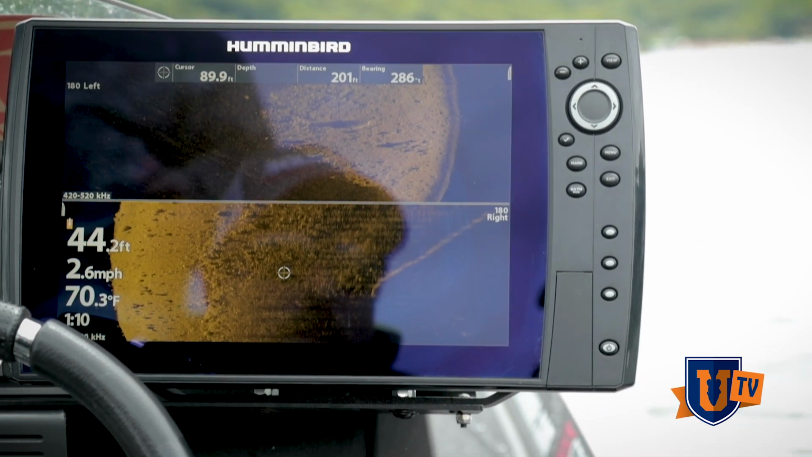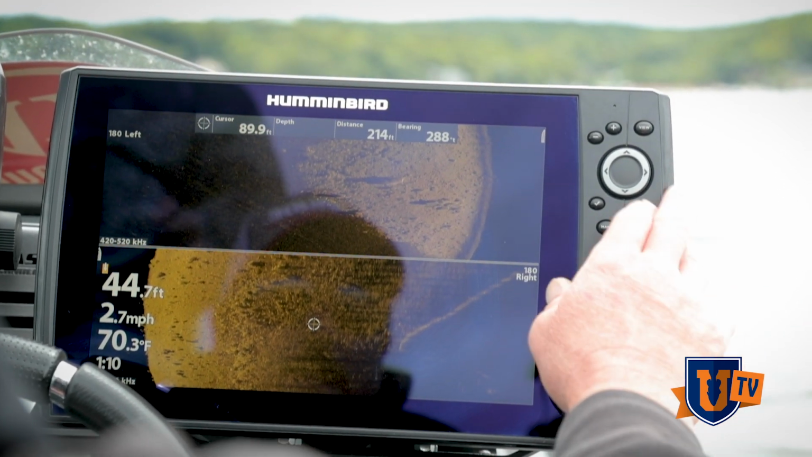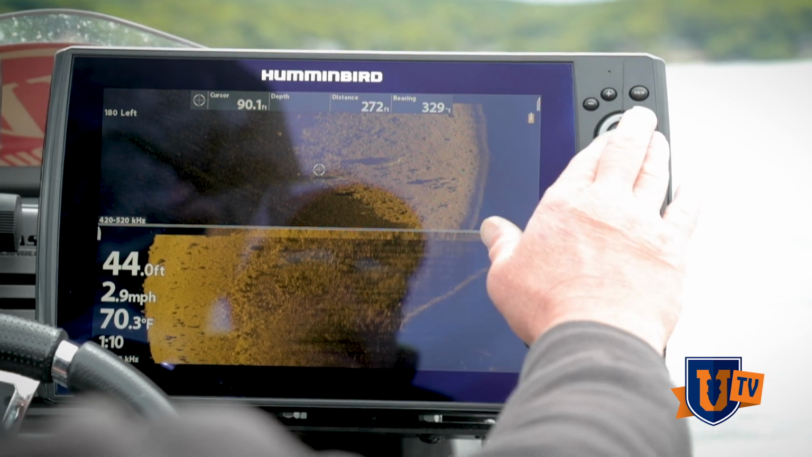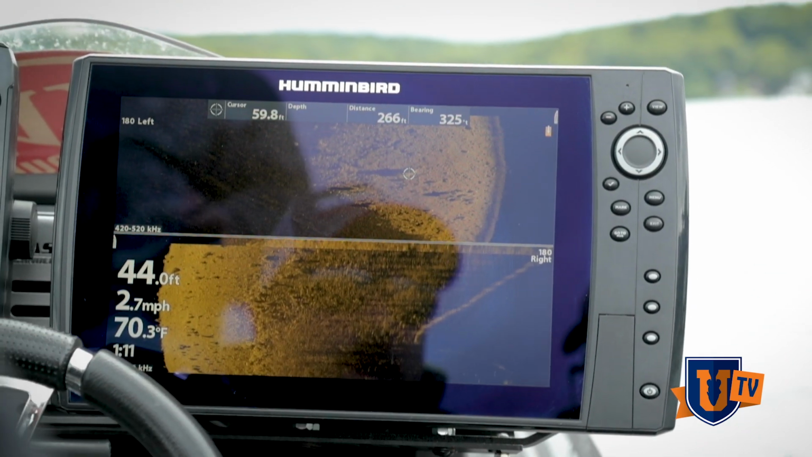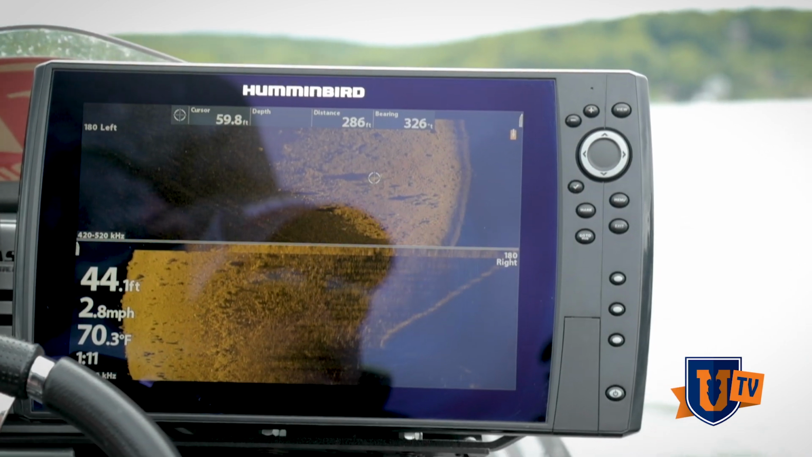So if I was gonna pull up on this point, I would go to my menu here and I would select my upper screen, make it active, and I would scroll my cursor over here and I would put a waypoint on this one particular rock, and that's the only one I would waypoint because it stands up taller. It's different from everything surrounding it.